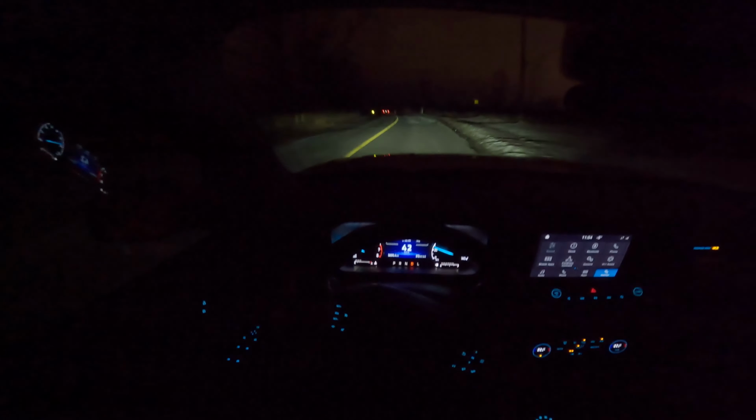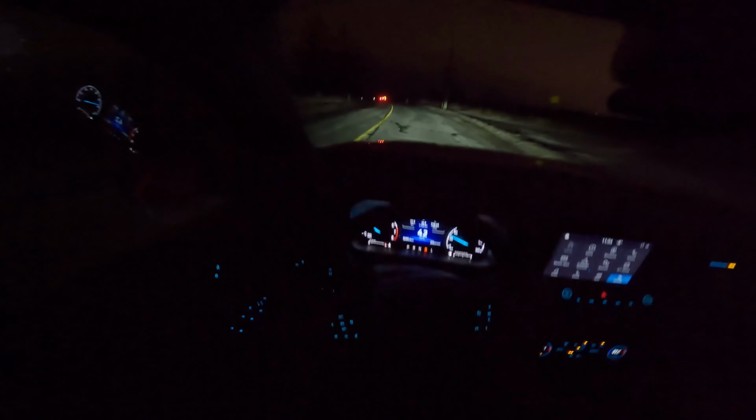Want to slow down a little so we can actually test the high beams a little, because with these cars ahead we can't.